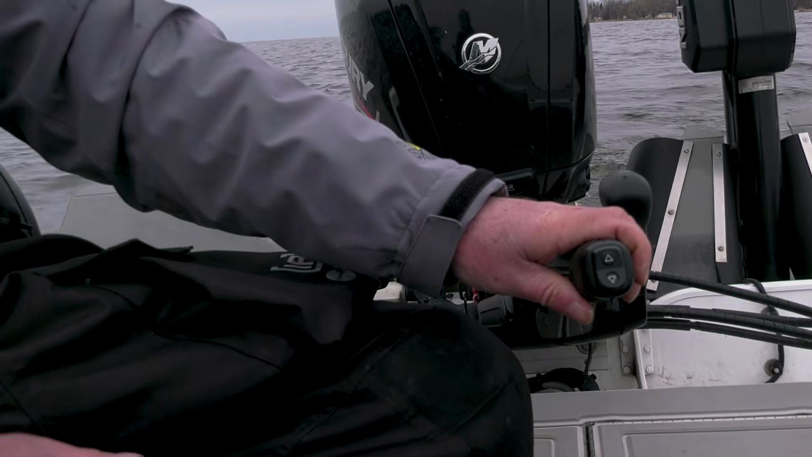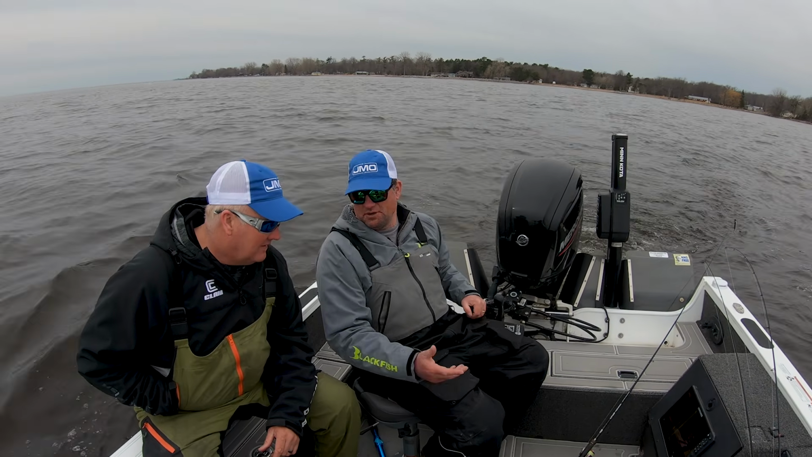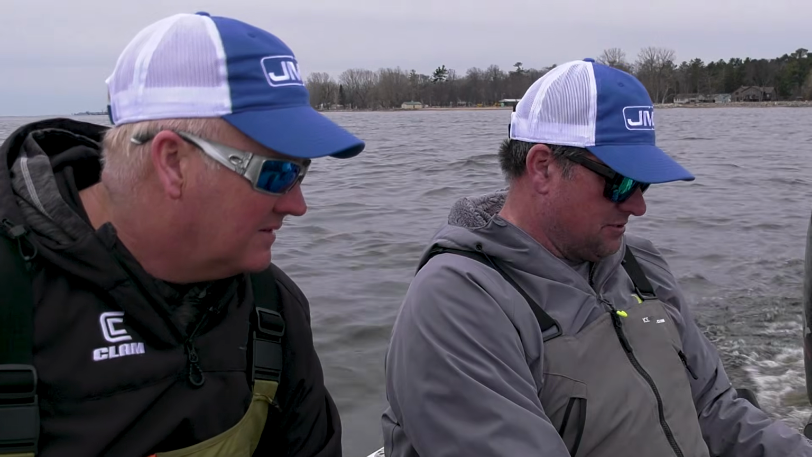So we're just basically out on these big flats here. There's not a lot of structures. It's pretty gradual, pretty subtle. It's just mud flats basically. So it's kind of a deal where these fish can be in a lot of places, and you guys rely on side imaging a lot, don't you? I mean, that's the key.